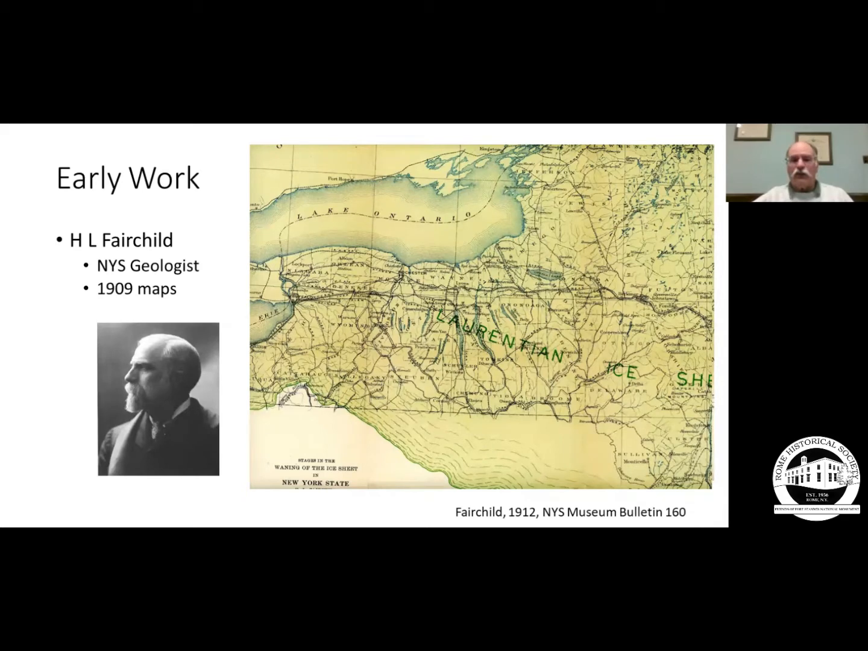This first one shows the maximum extent of the ice here in New York State. You can see right down here in the southwestern part of the state, the Salamanca reentrant, which is the only part of New York State that has no evidence of glaciation. The major extent of the ice went down south of New York City, ended out at Long Island, and that occurred somewhere between 20 and 33,000 years ago.